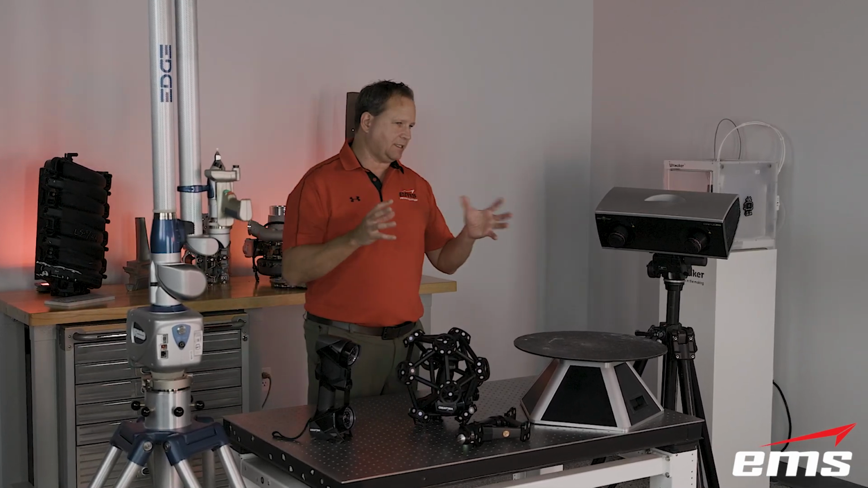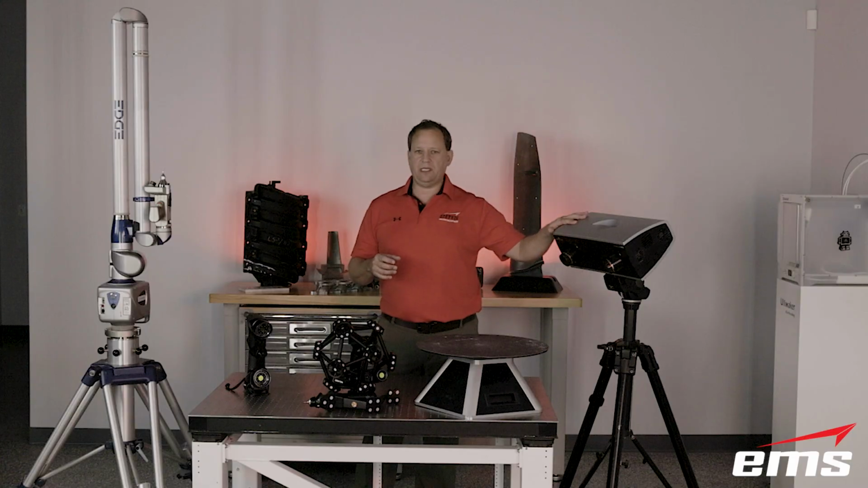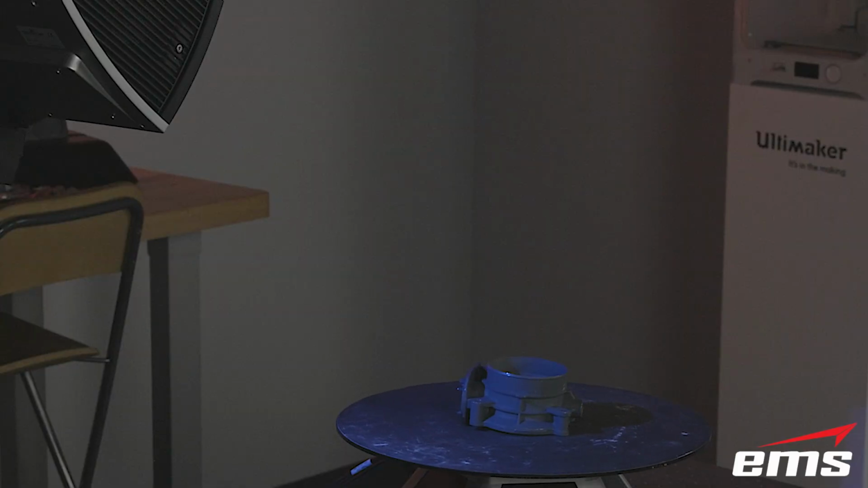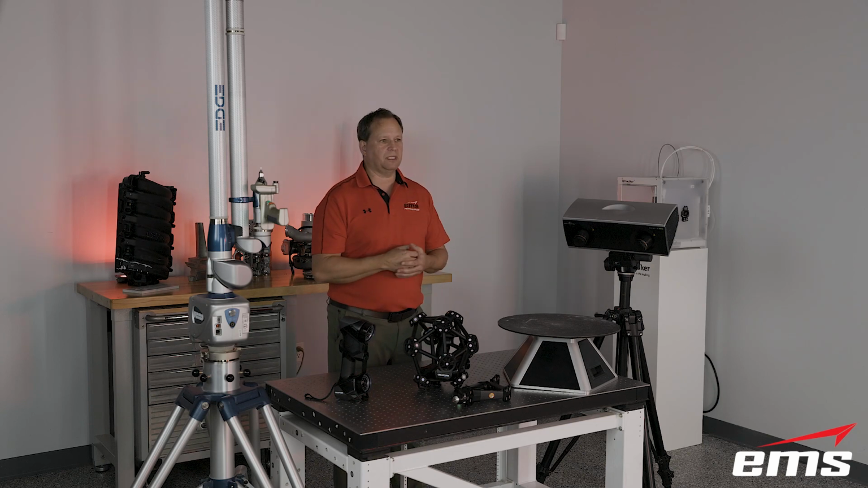Well, again, it gets into part size a little bit, but we'll talk in general terms. These have the interchangeable lenses, so on parts that are not too large, you can get that big field of view. If you have a big enough rotary table, you can plop it down, tell it to take 10 scans at 36 degrees, flip the part, and do it again. It can be relatively fast.